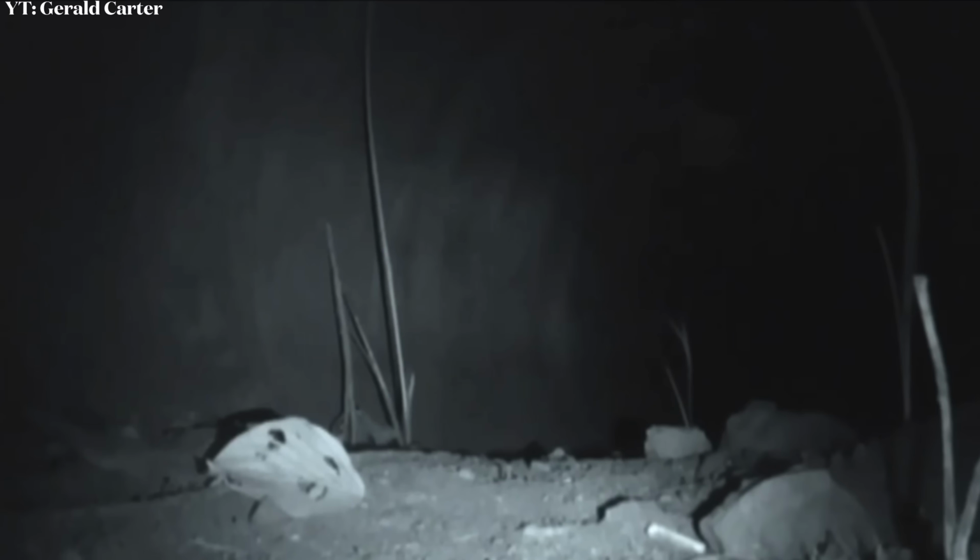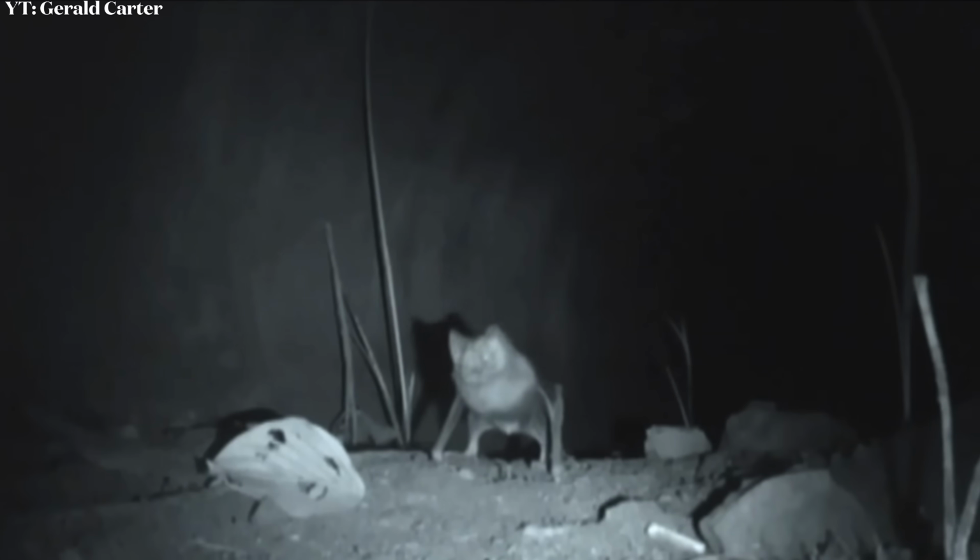Now this is honestly one of the scariest creatures ever caught on a trail cam, but this time it's a known creature of the world. This camera was set up on the ground deep within a cave, and it captures a small but dangerous creature. The vampire bat.